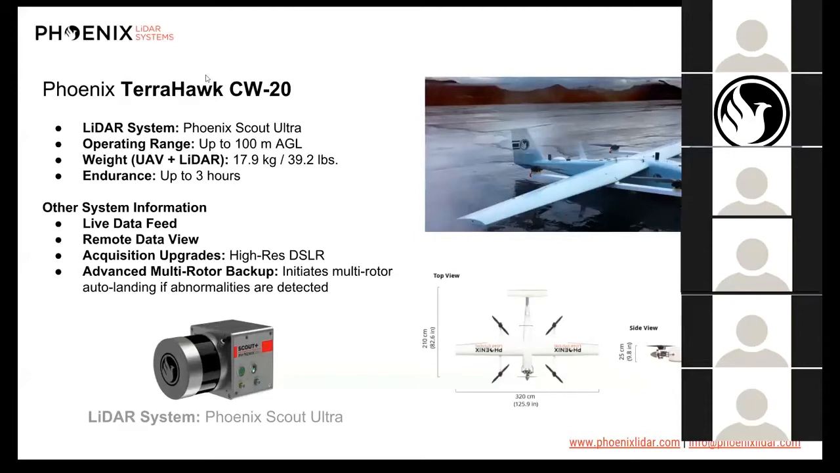Now, of course, there's that use case that there may be a pond or a lake or trees there, but landing in a multi-rotor mode is a lot better than landing at 50 knots straight into the ground. So your chances of the payload walking away from that are quite good.